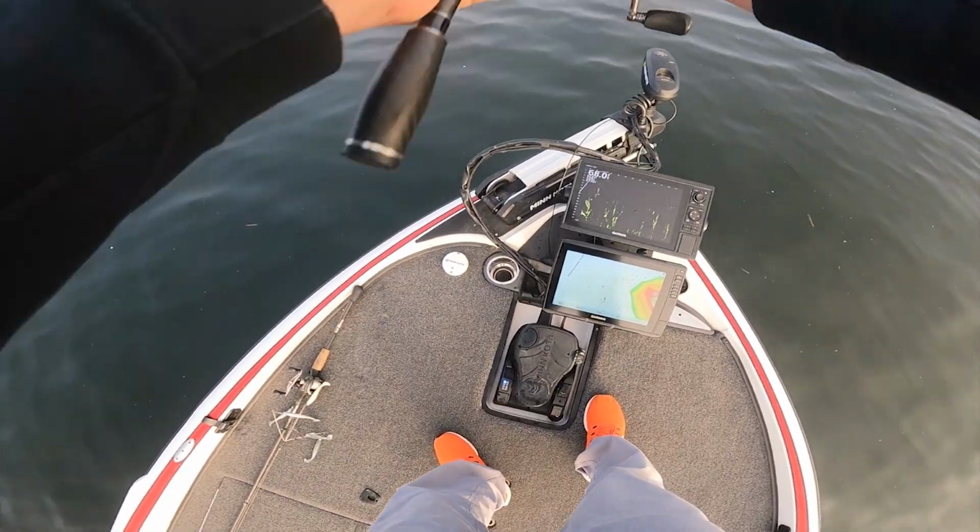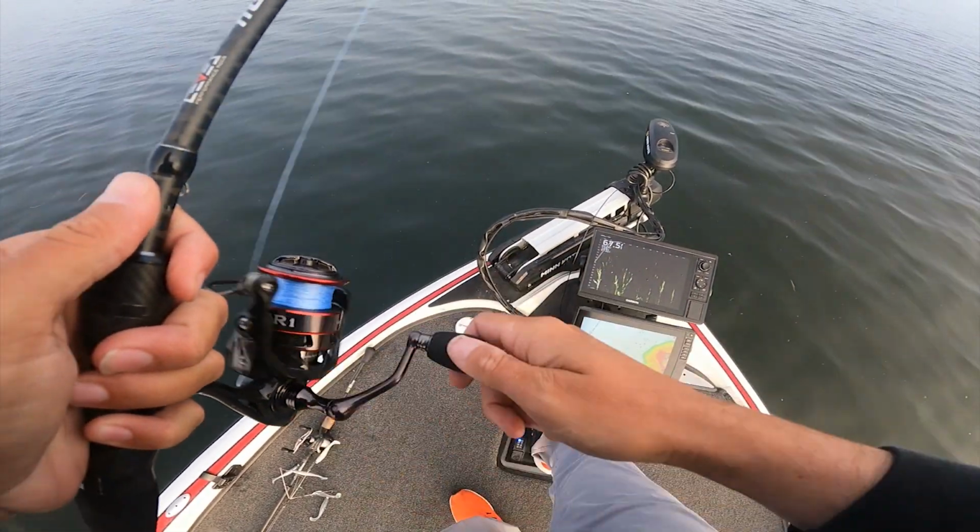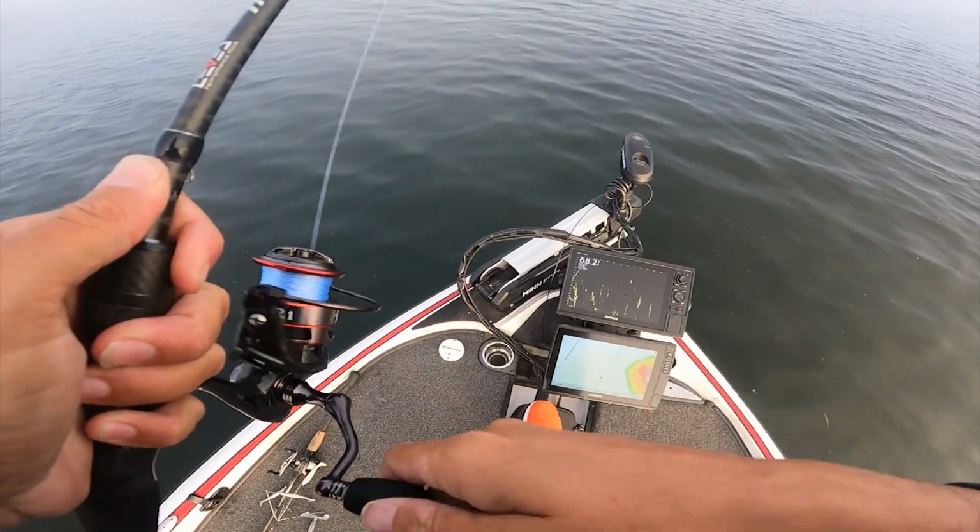I just threw a group of them. There's another giant group. We're around a lot of fish right now, just so you know. They didn't want that sock shad. I just picked up the Baby Z2. Come get it.